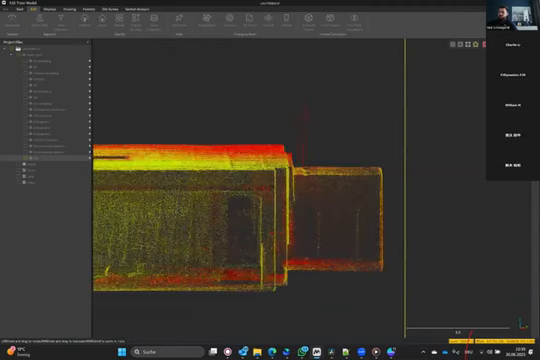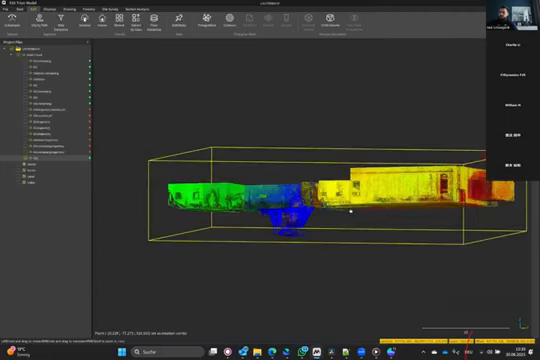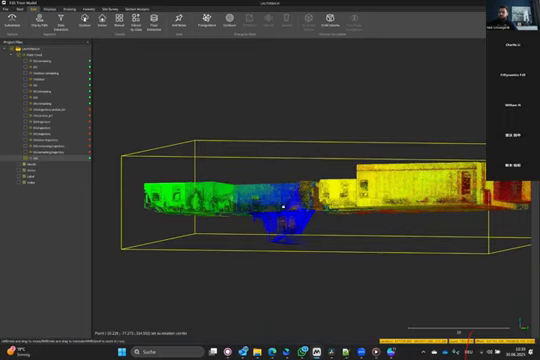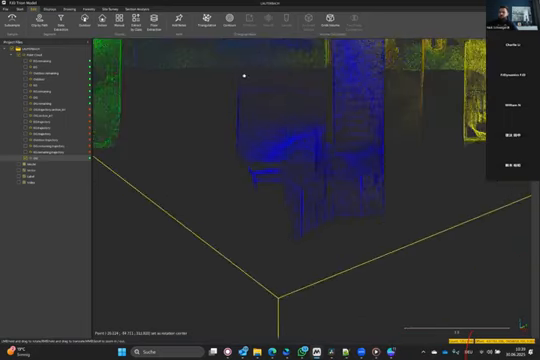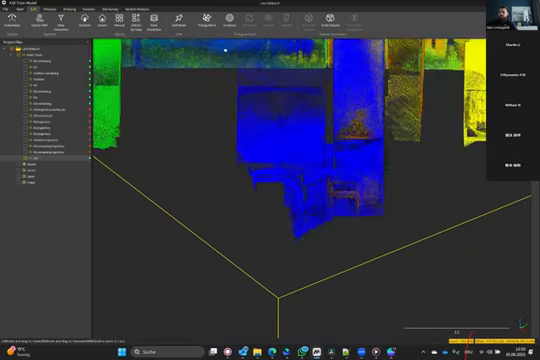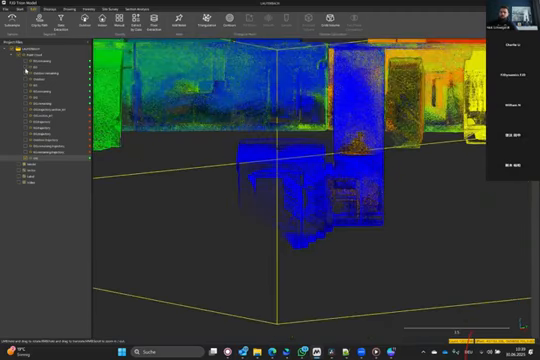So keep that in mind. Delete. So what I usually do is I will also delete this area because I have this area scanned in my indoor first floor scan, but for now I will leave it to show you the results.